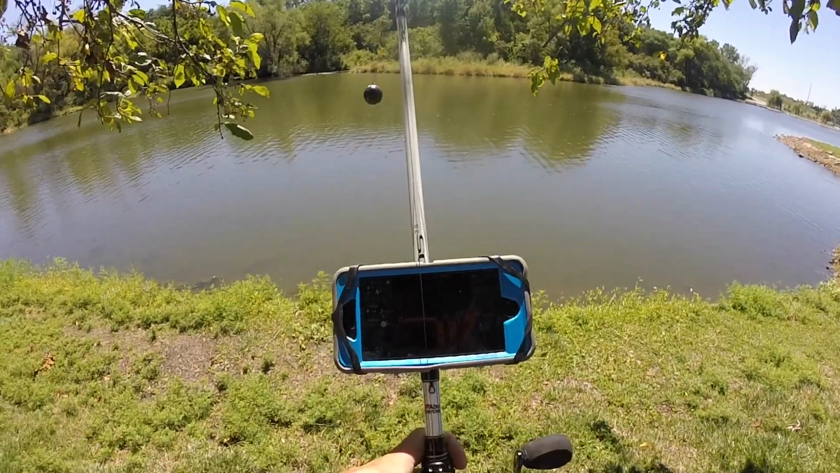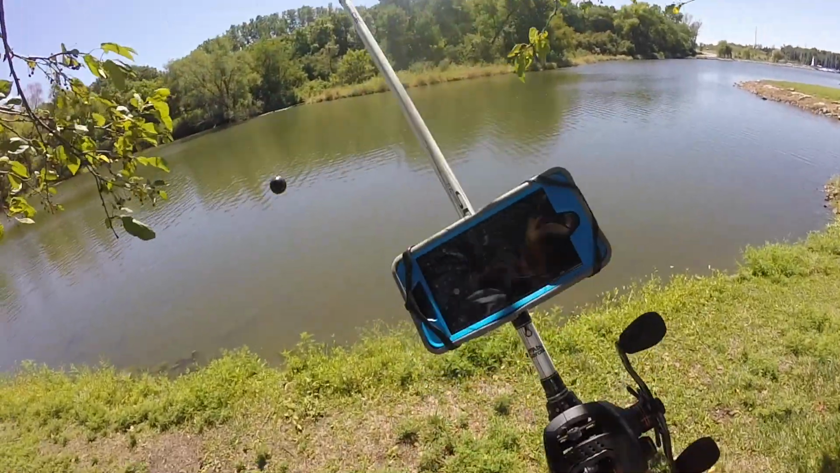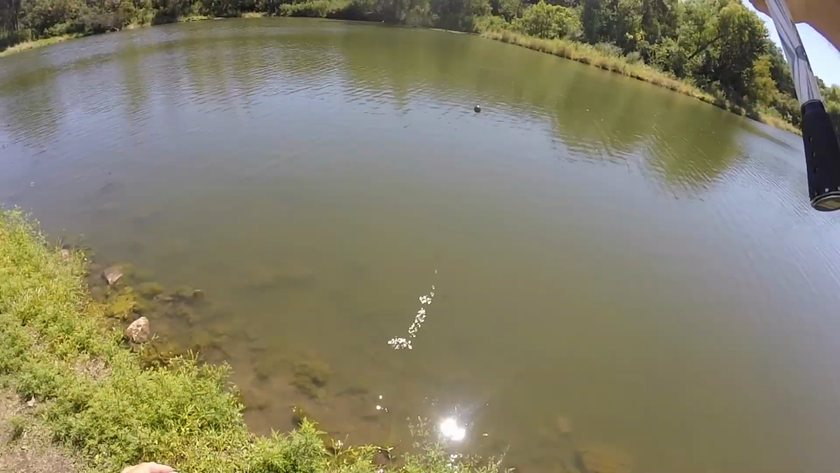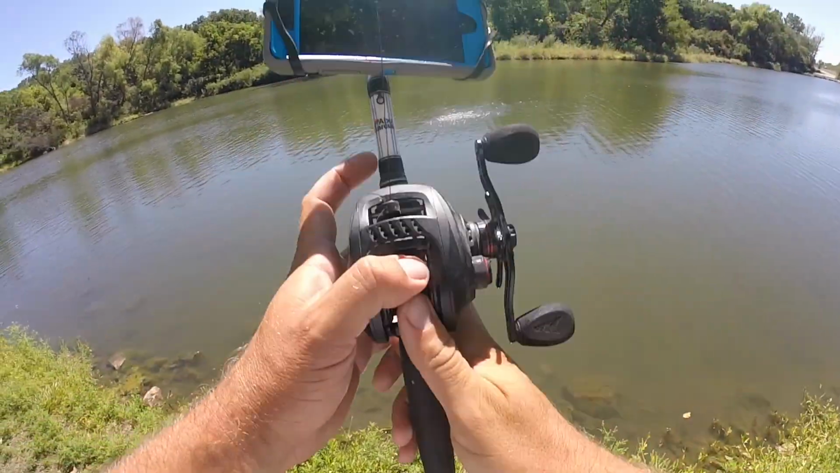Obviously, the most important thing to do with your Deeper is to cast it. So I'll flip it on out here just a little ways for this one, and we'll take a look at it and see what it looks like on here.